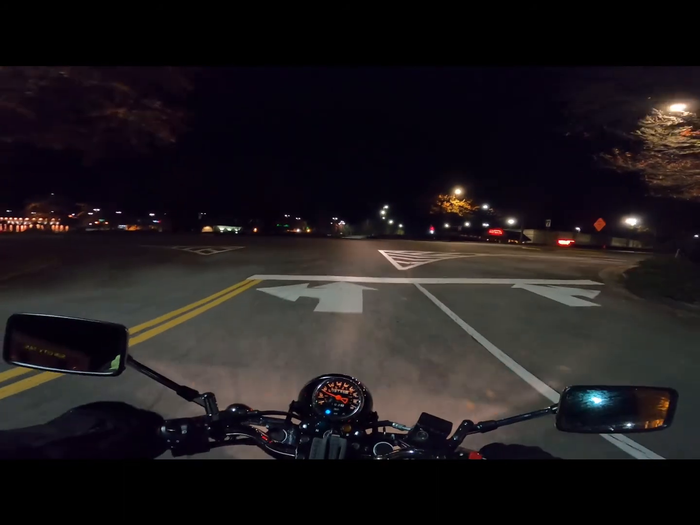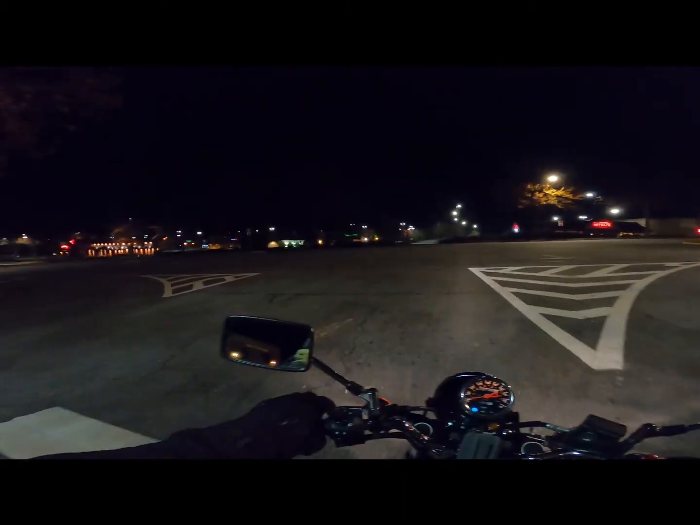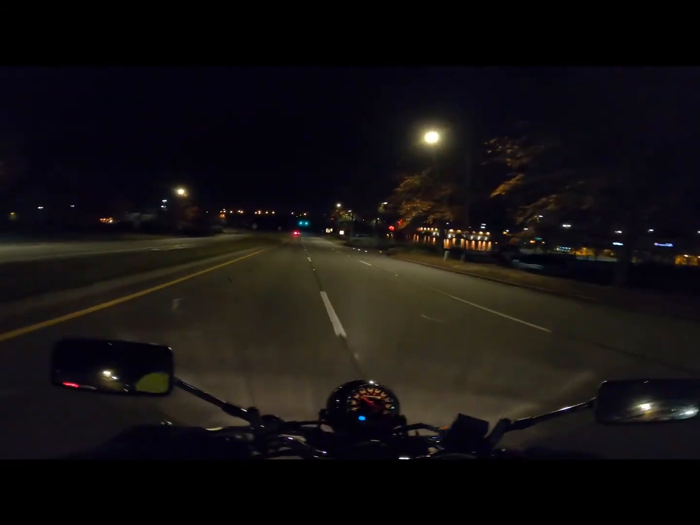So I want to go this way. I honestly don't know why I cut through like that. Oh yeah, because I did a turnaround. That's why.